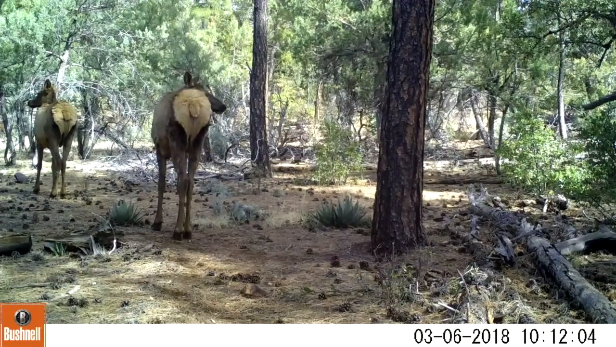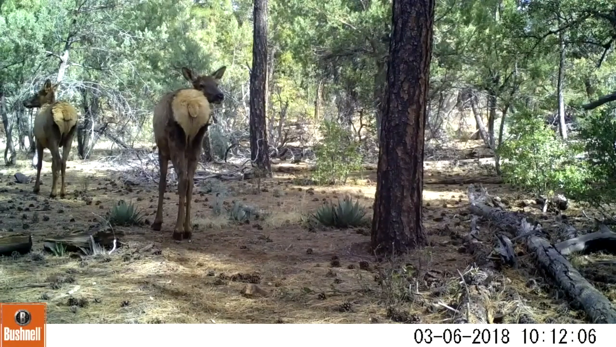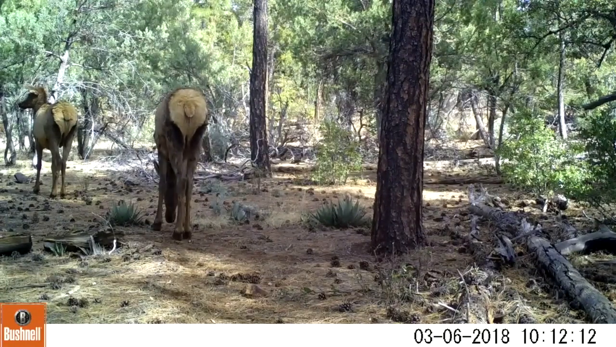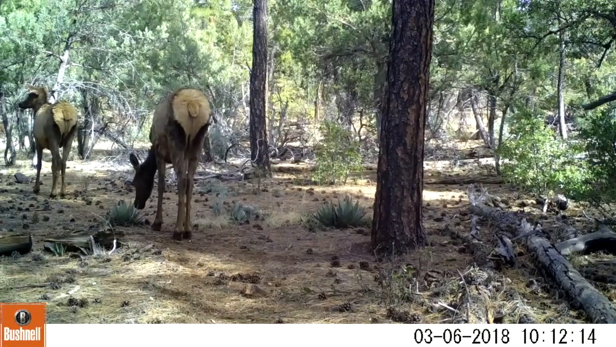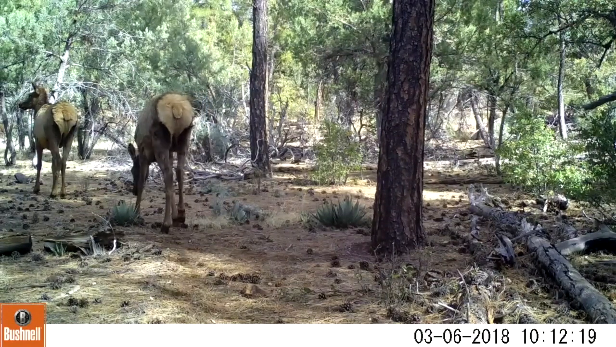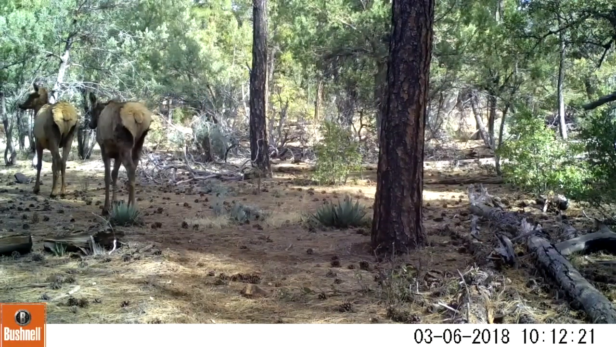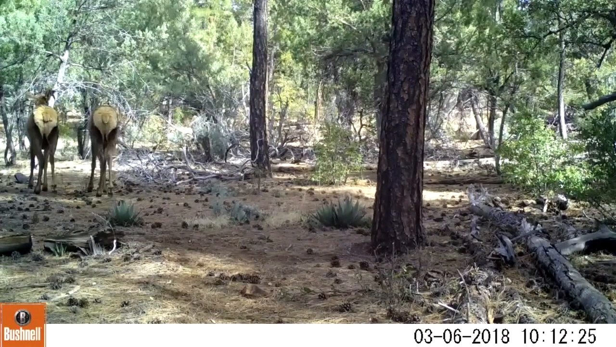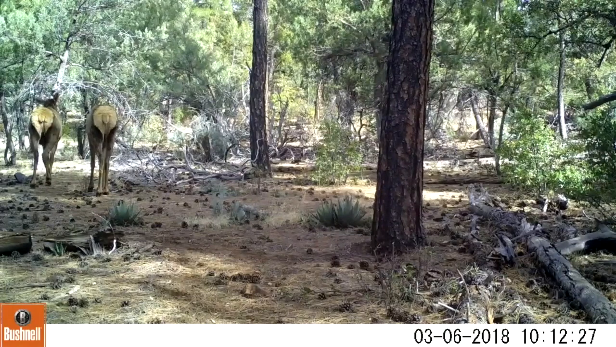I would guess the way that I have seen elk move through this area is they're pretty scattered out. Some of them do follow this trail. This is a trail that's not a deep trail. But with 18 on the camera, there could have been as many as 30 plus elk moving through this area. So that's a pretty good sized herd for this time of the year being together.